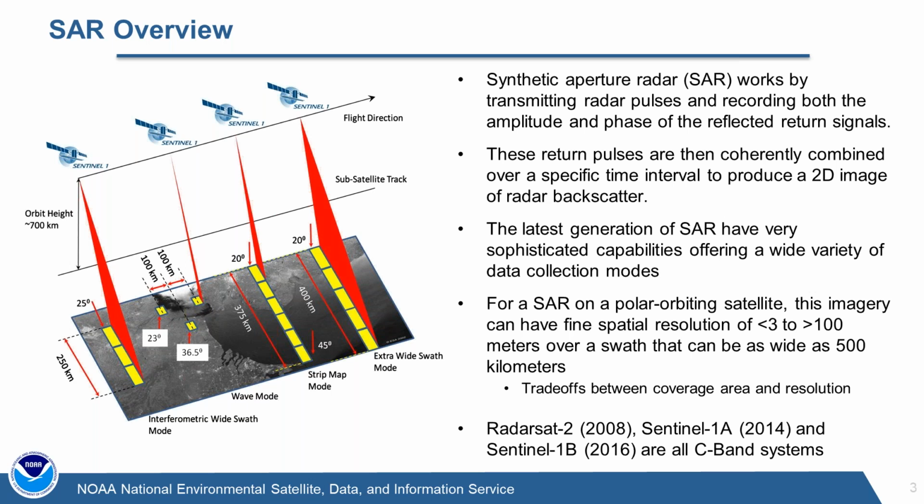So SAR, like any microwave instrument, works by transmitting a pulse towards the ocean surface and receiving a reflection. It records both the amplitude and the phase. So it's a coherent sensor, unlike the current generation of scatterometers. And that's important because it's that coherence that allows the image to actually be created. So that phase information is key to generating the SAR image.